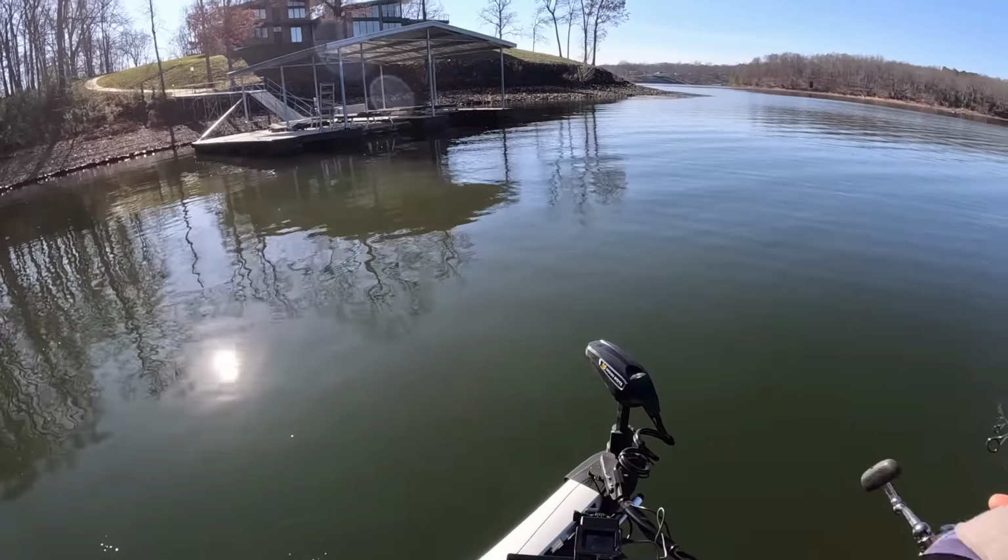So we slid off in the mouth of this creek, and we're trying to put some pieces of the puzzle together. But man, it's a beautiful day. I'm gonna have to take off a couple layers because there's not much wind out here, and I am sweating. We're gonna eat some grub and get back after it.